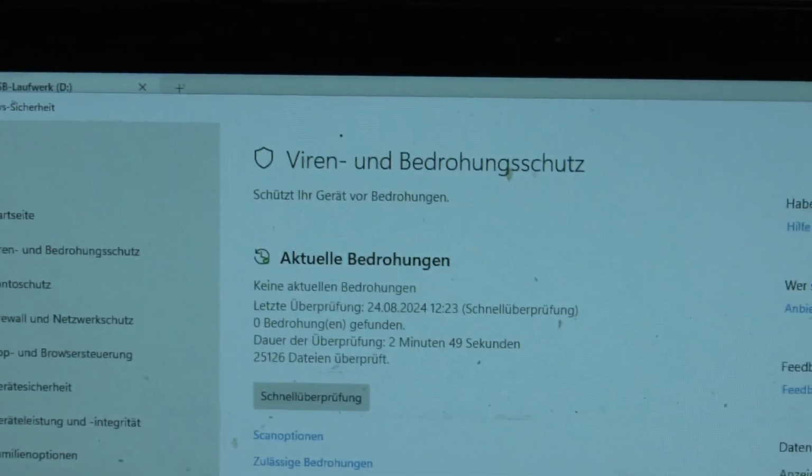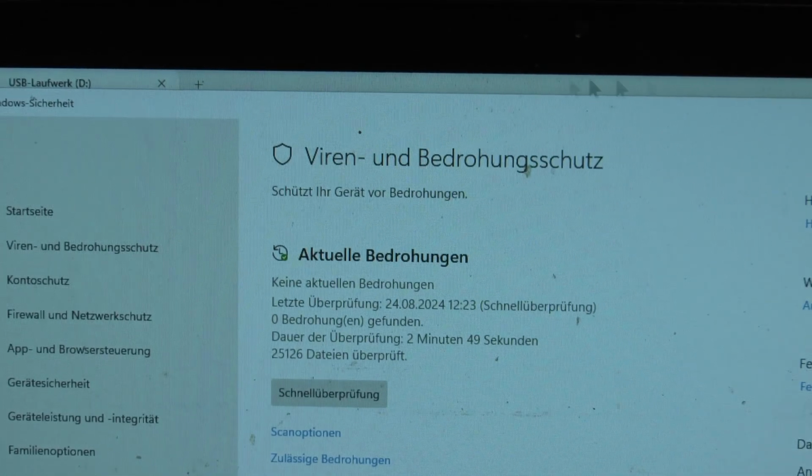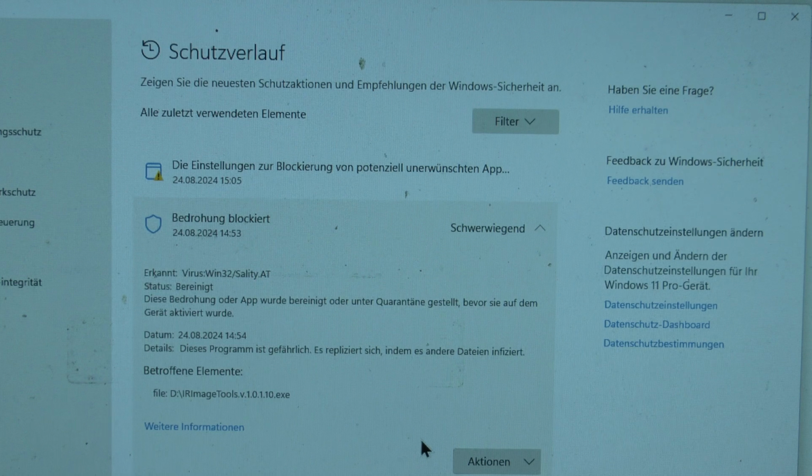However, you see here, I've run a scan recently, and you have to be careful because the executable file sometimes gets flagged by Windows Defender as being harmful. But I mean, I don't know, I'm not gonna execute it because for me a thermal camera is a standalone product anyways, but nevertheless, I do want to mention it just in case.